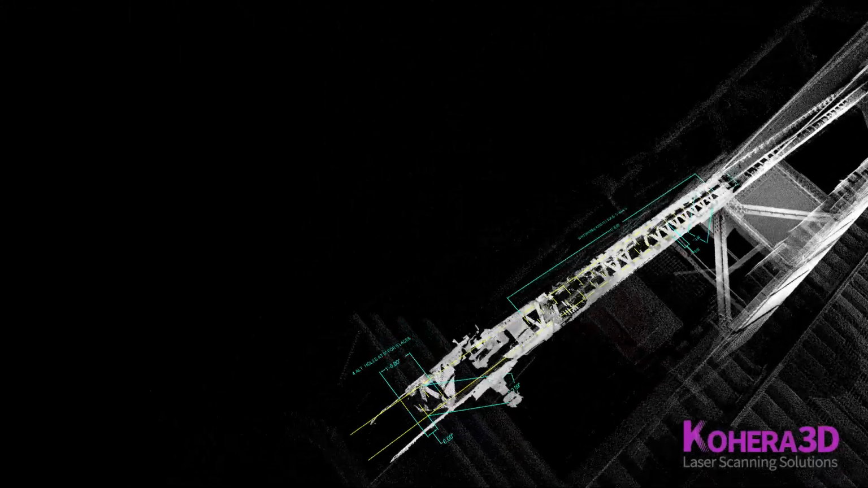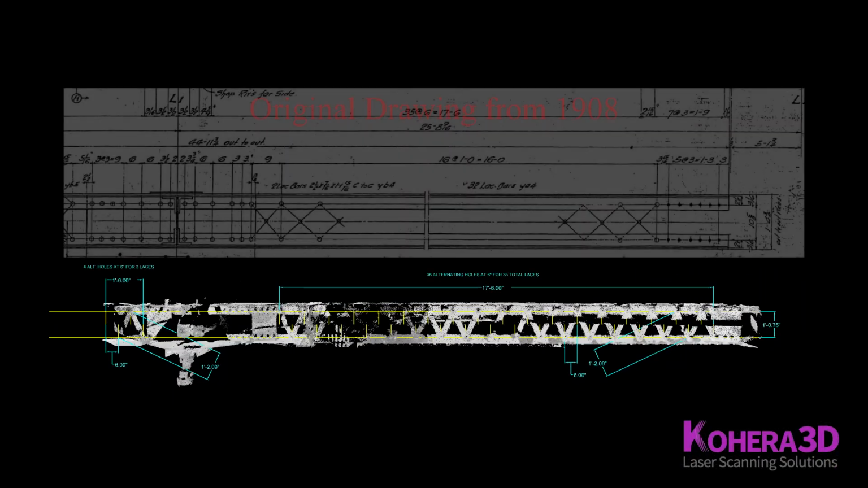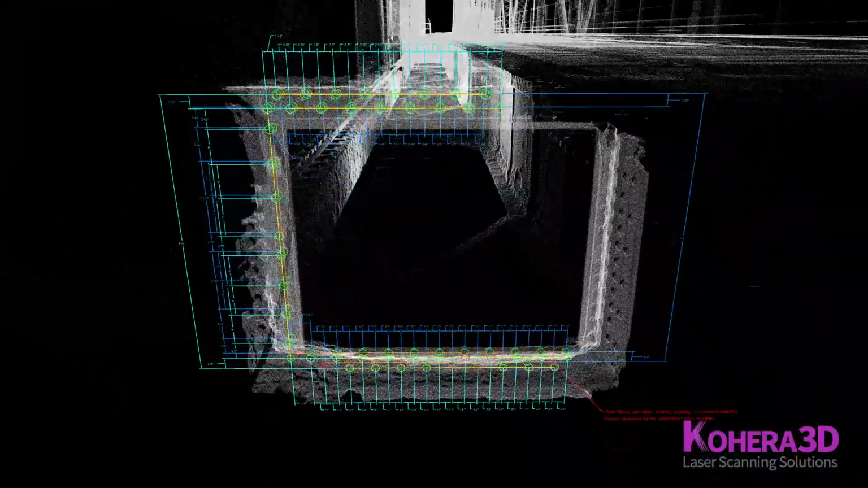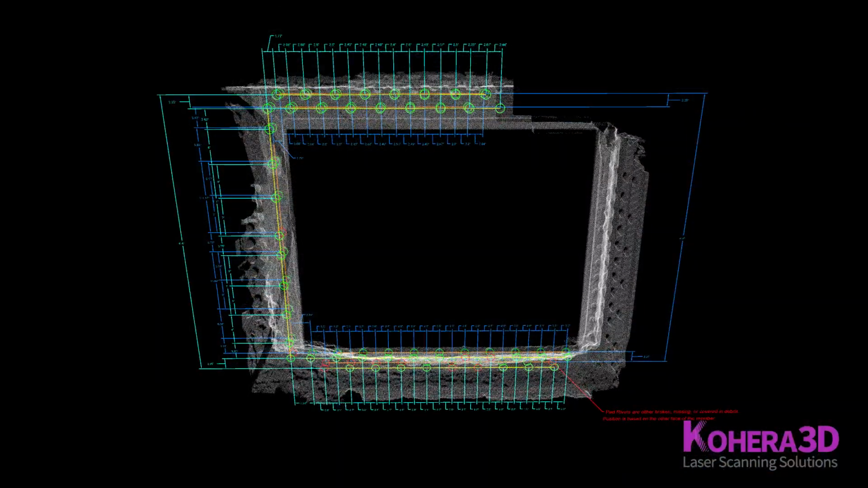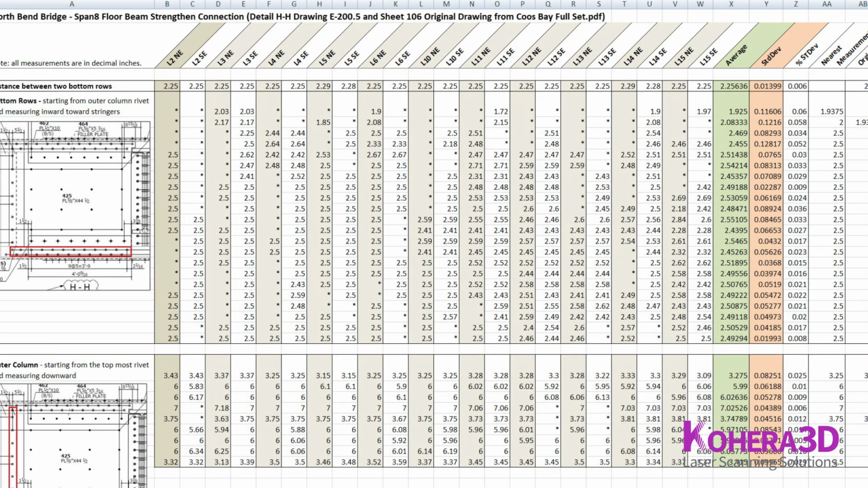Multiple field verifications are safely taken from inside the office. CAD drawings with necessary dimensions are drawn and checked against original drawings if available. Older bridges are more likely to have rivets that are either missing or have simply rusted away. If this is the case, a statistical analysis across similar structural components may be necessary.